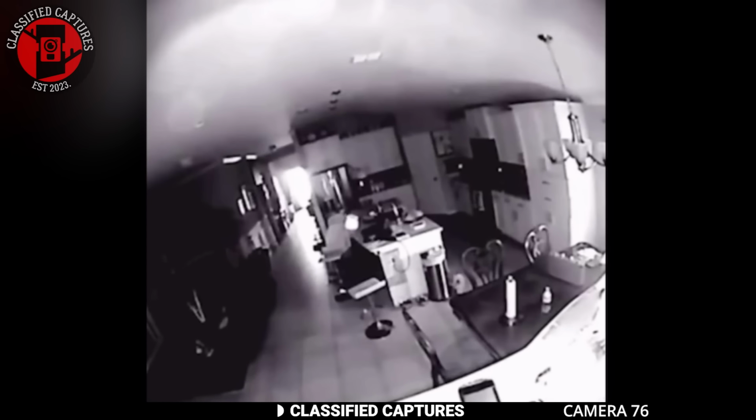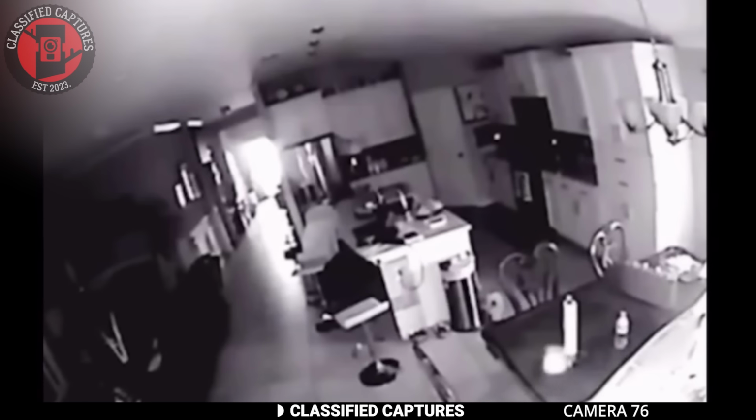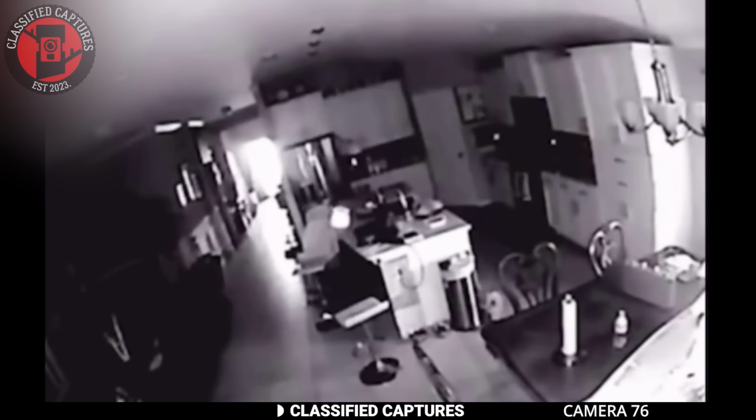In the footage, a glowing orb-like object can be seen floating around the room. The object maneuvers fluidly above the kitchen, almost as if it's searching for something. At one point in the video, the orb shrinks in size and ascends toward the ceiling. The resident couldn't identify what he'd captured on camera as it didn't resemble any typical object. What truly puzzled him was the nature of the entity. Was it an alien presence, a ghostly figure, or something else entirely?